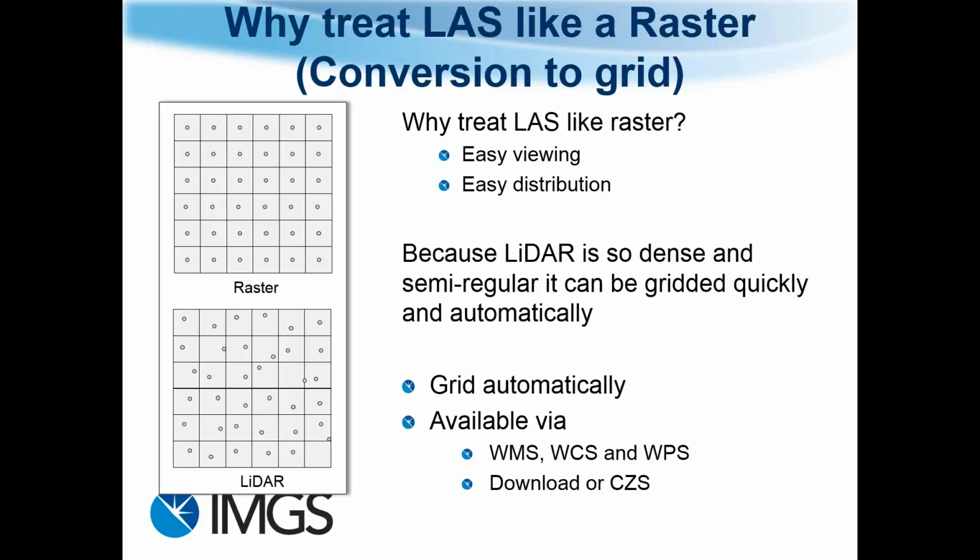So we treat the LAS file like raster, so we converted the data to a raster file, to an ECW file, because that makes it easier to view and easier to distribute. And we also can automatically then create grids. Then that data is available via WMS, WCS, coverage service, or WPS, but you can also download it or clip,